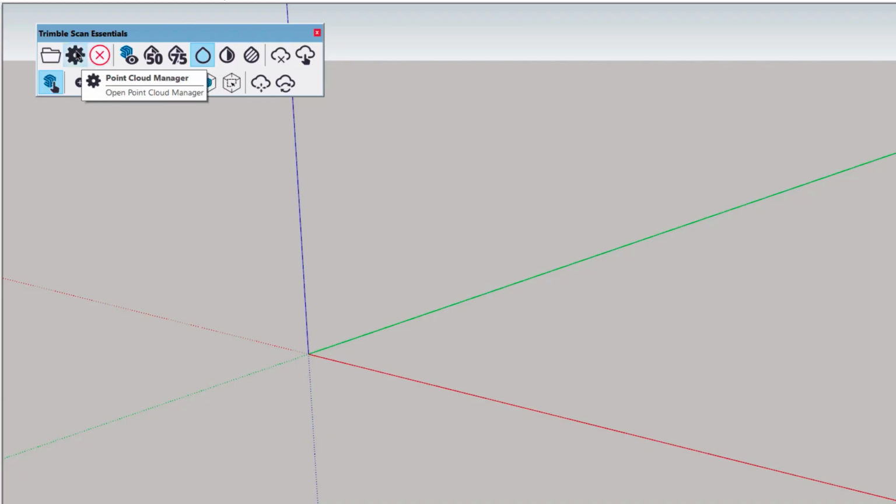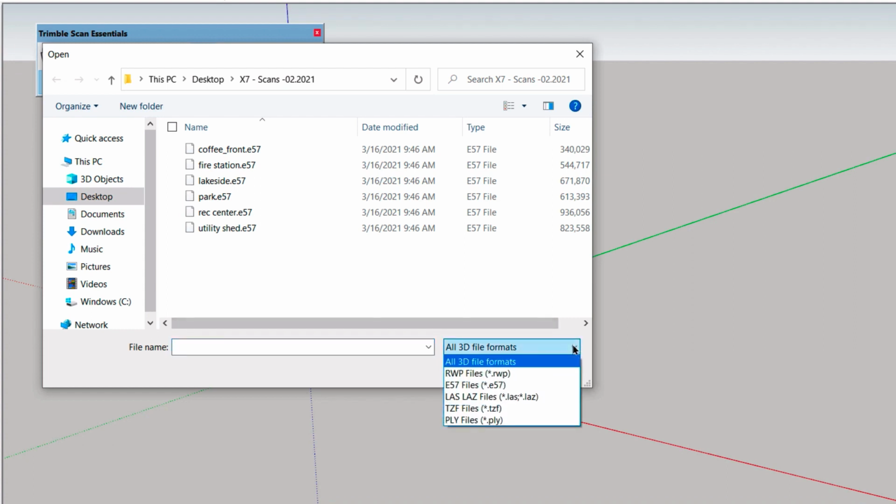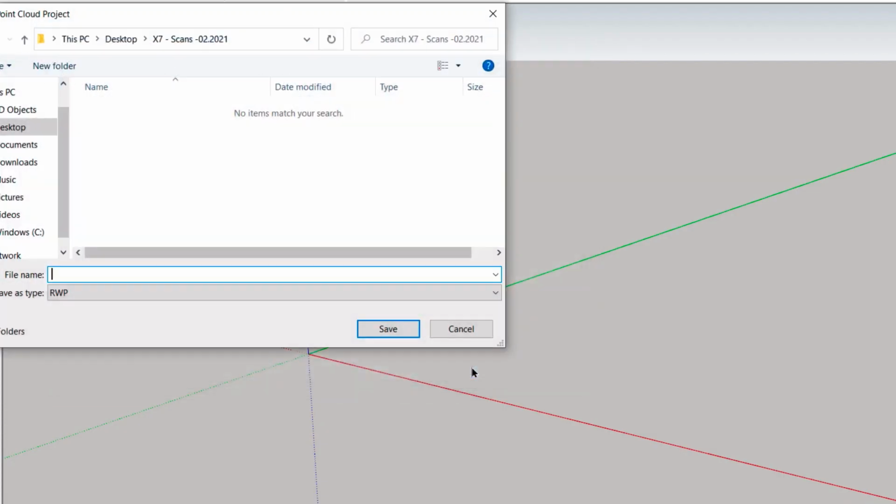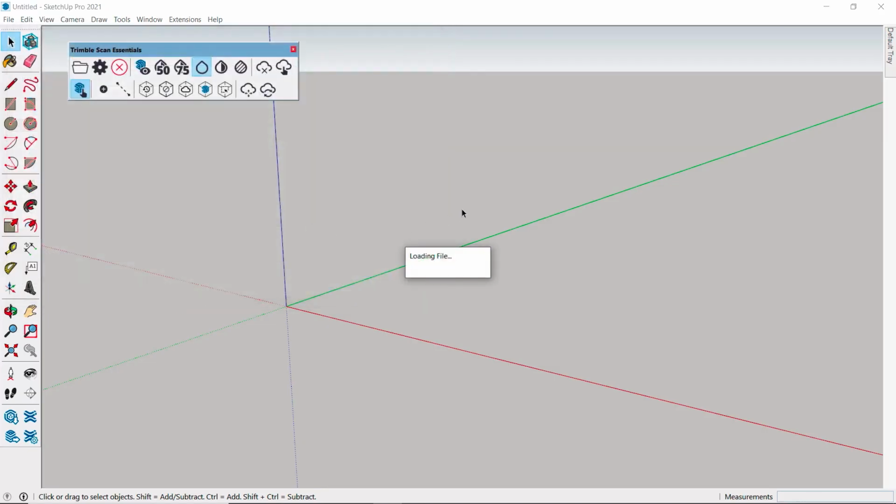Let's grab a point cloud right now. As you can see, we can import a number of common formats. I've got this scan in E57 format, so I'll choose that. The file doesn't open right away though. We are prompted to save this file as an RWP or RealWorks file, which is the actual format SketchUp will be using. And Scan Essentials will convert this file for us.